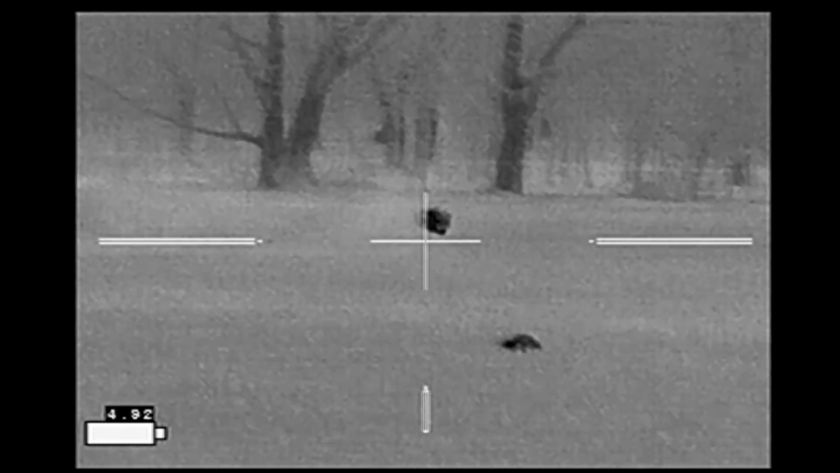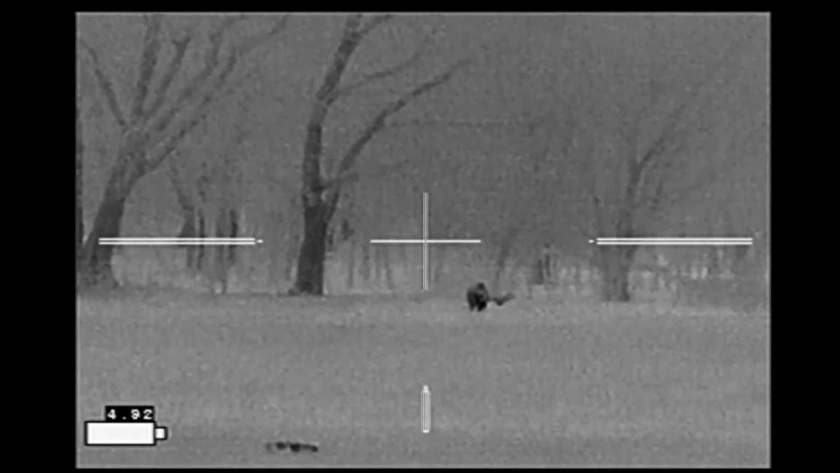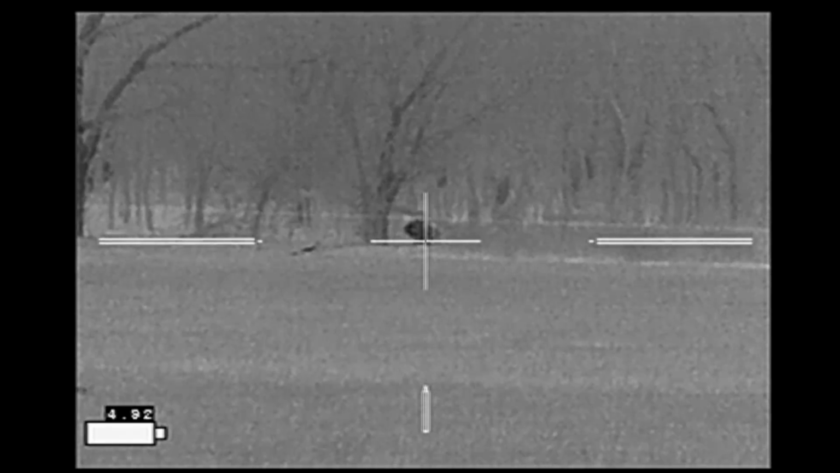This hog running towards the woods is wounded. We're trying to stop him before he gets there. He's hit multiple times, but manages to make it into the woods and towards the creek.